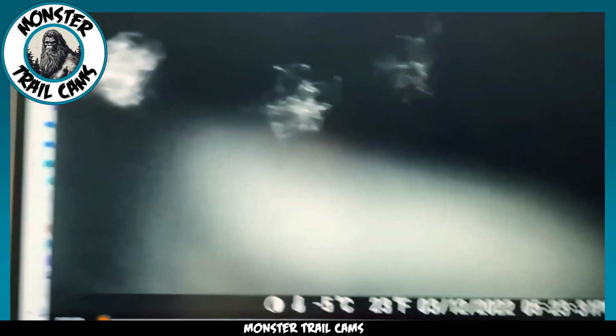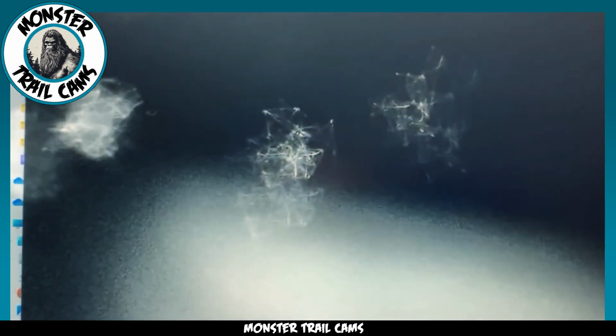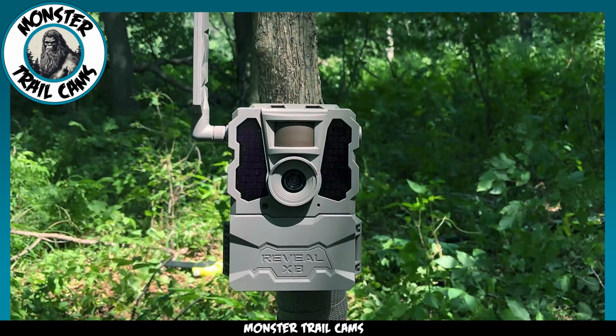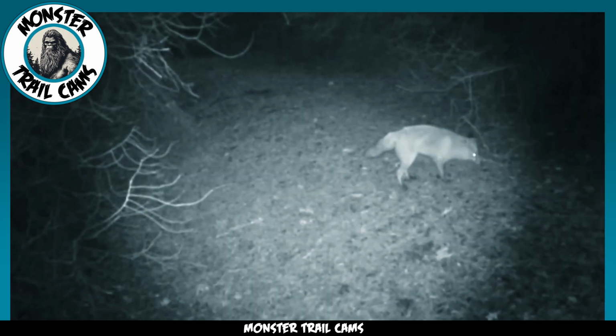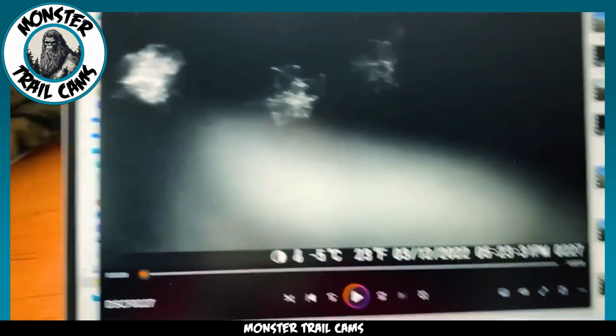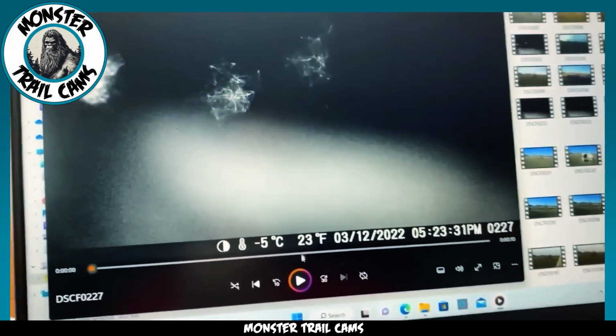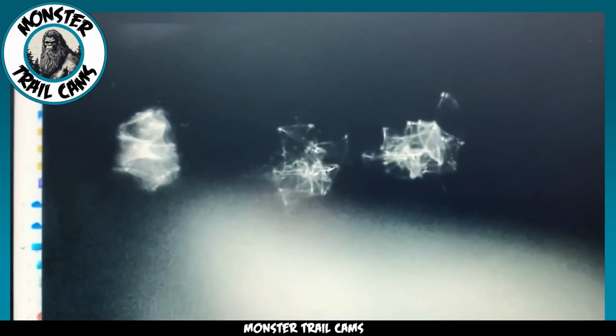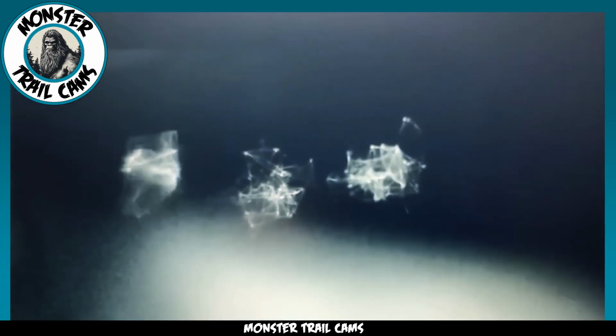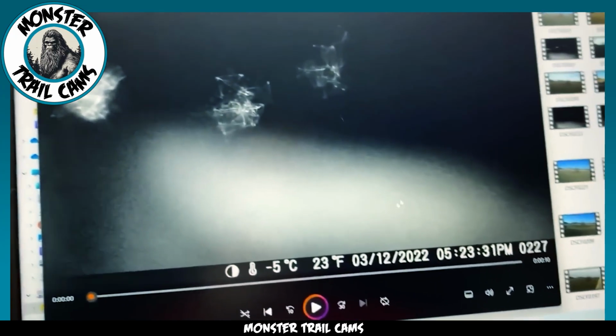Take a look at this interesting phenomenon caught deep in the woods on a trail cam. The trail cam in question was positioned to watch wildlife on a section of hunting land in Michigan. What could it be? According to the owner of the footage, there were no nearby houses or anything that could have caused the 3 light forms. Is this just a glitch in the camera, or could we be looking at something of a more paranormal nature?